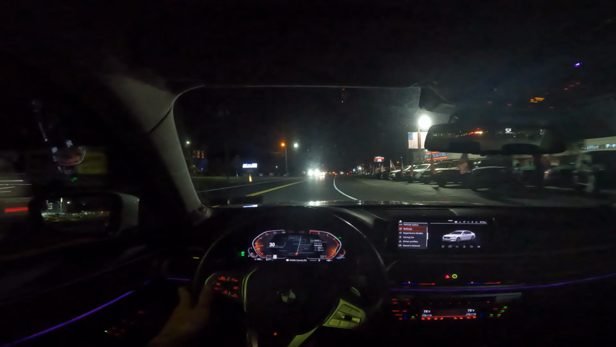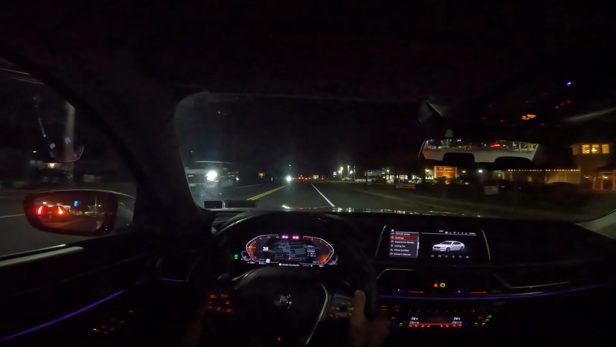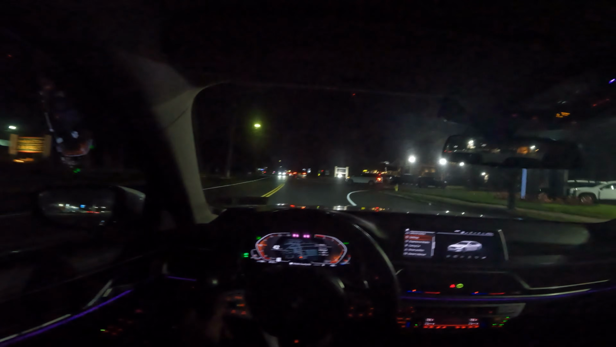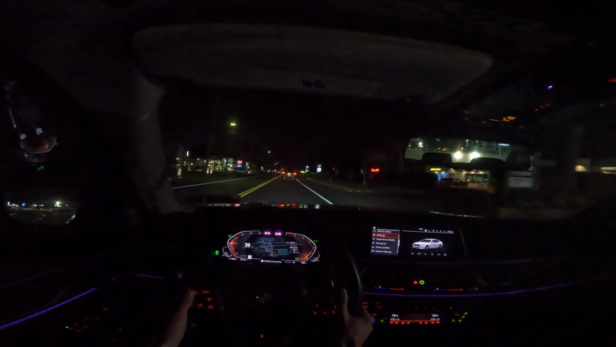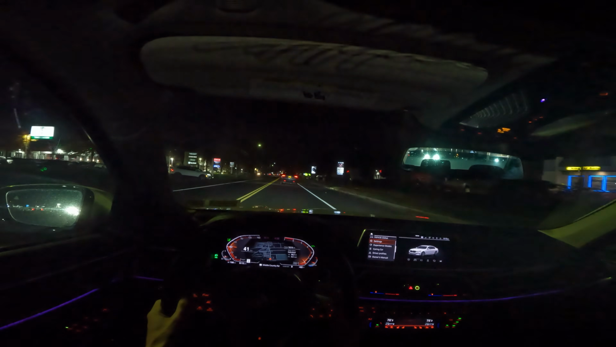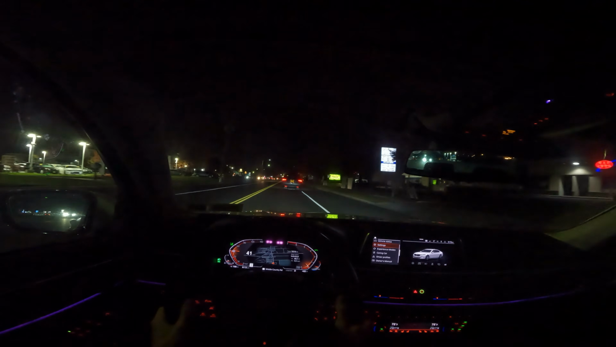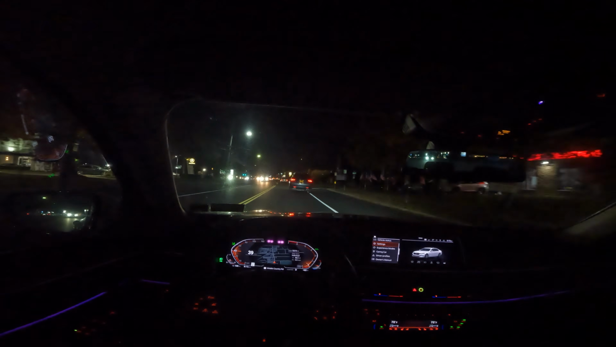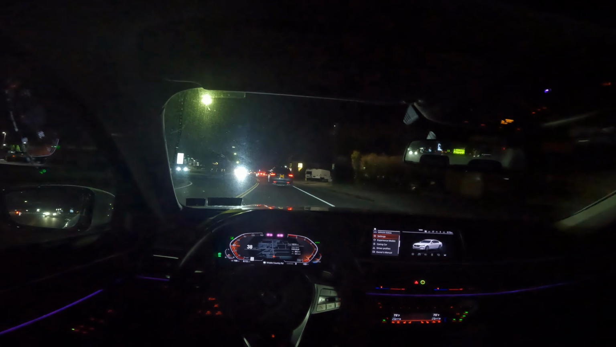So I'm hoping the night drive comes out a little bit better with the GoPro, because the iPhone's camera at night, when I tried to do night drives, was very dark. I do have really dark tints on my car, and this is my first time doing it in this car, so that might make a big difference. But this car's got no tints, and I'm on a GoPro instead of an iPhone, so I'm hoping this is one of the better night drives so far. But we're in the big body, we're in the 750.